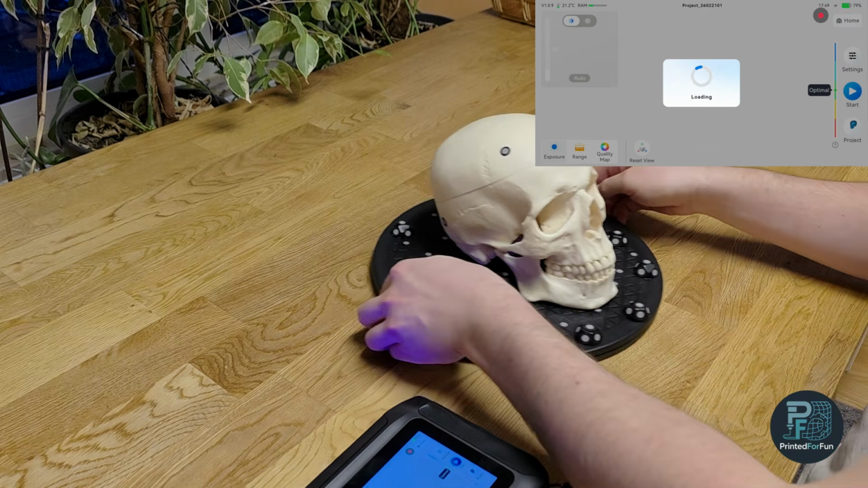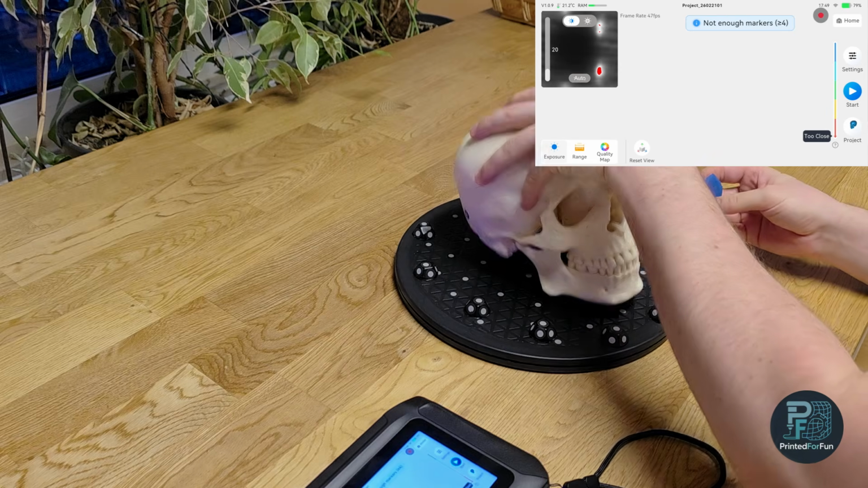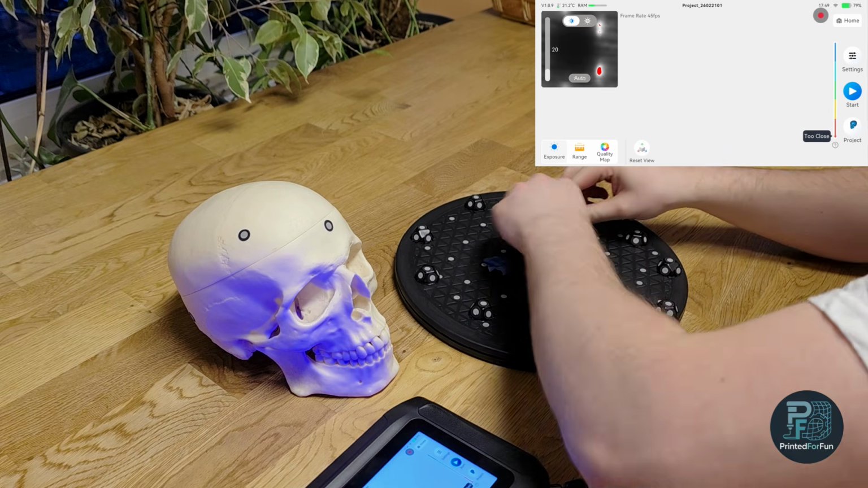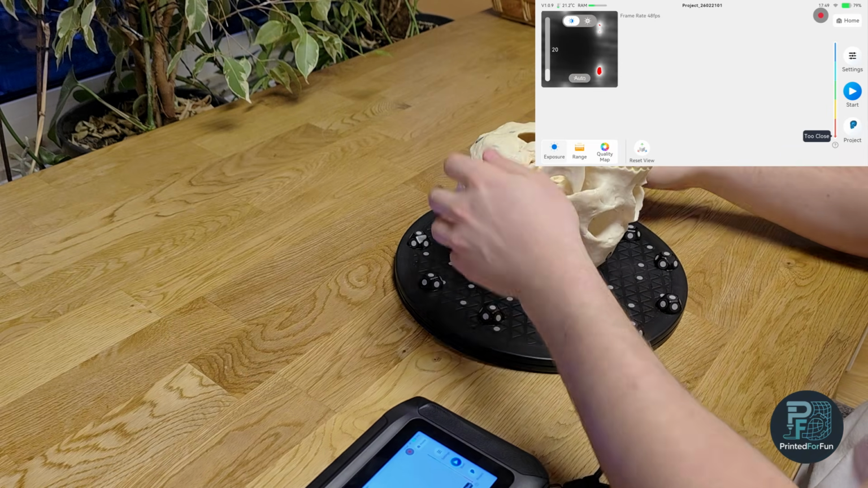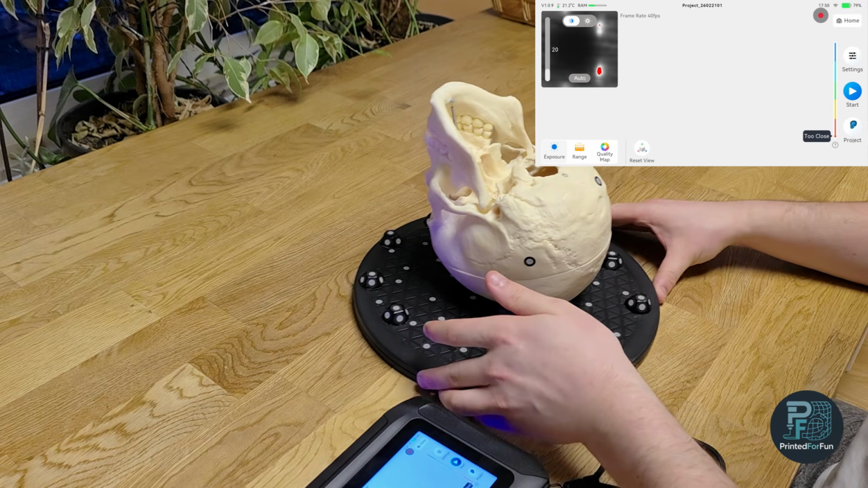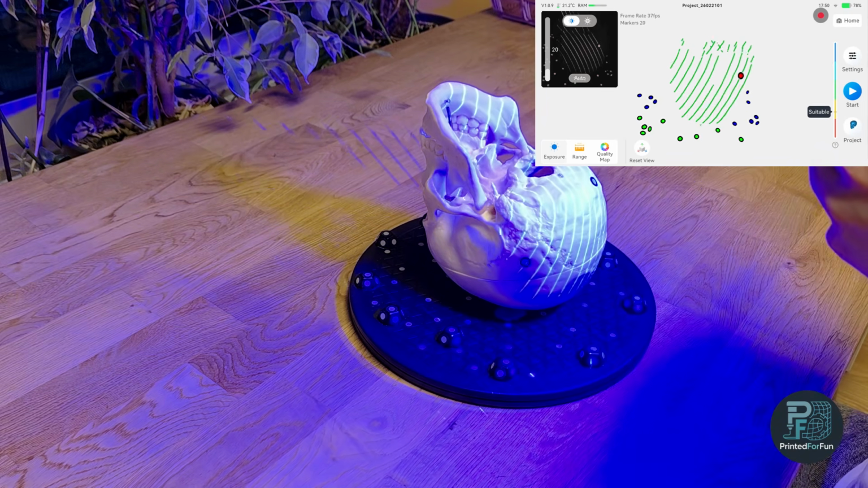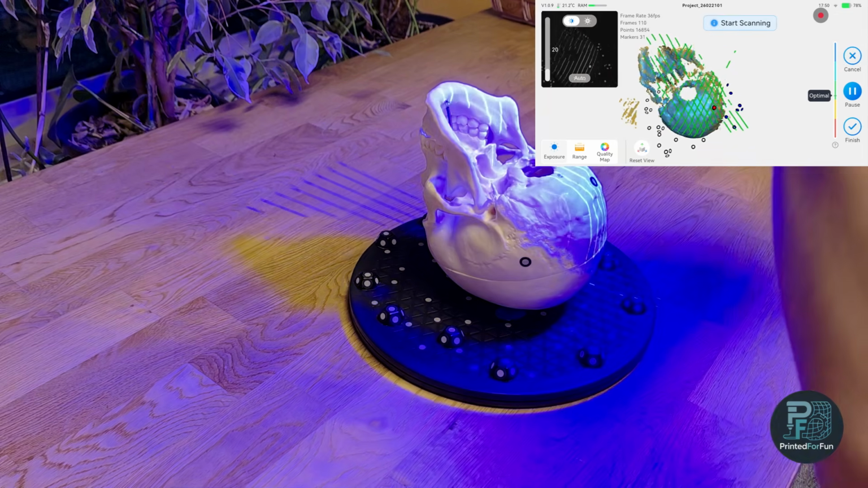Now let's do the next scan. For the next scan, I will simply turn the head upside down and place 3 small parts of blue tack here, just so the head doesn't move around when placed upside down. Otherwise it would be quite unstable. But I will also try to not move it around too much in this position, because then the blue tack may be a bit unstable. So let's see. This looks good. So we can just start with the scanning.